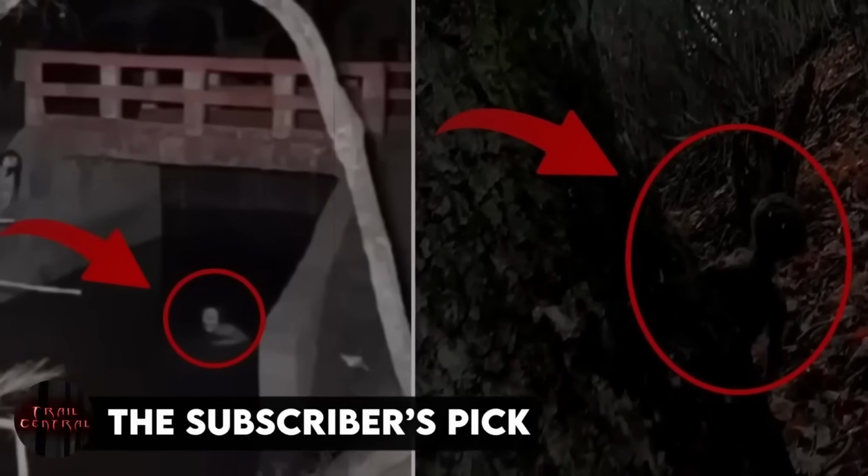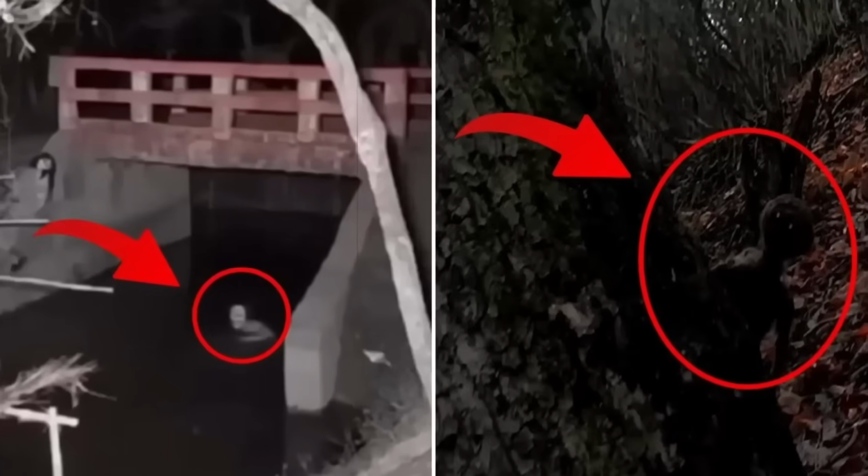The subscriber's pick. This image is taken from two videos, one which shows a ghost attempting to hide from something, and to do that he jumps into the water.